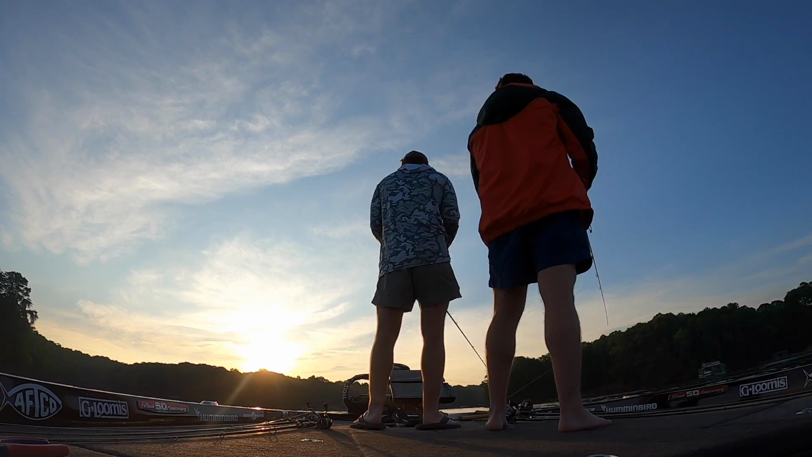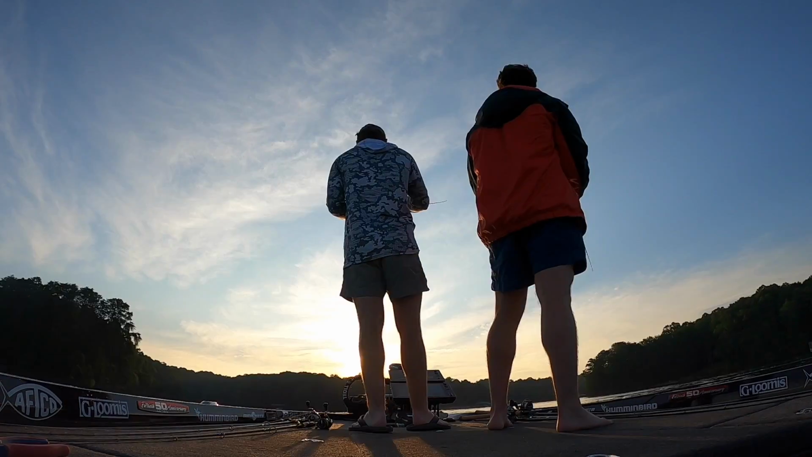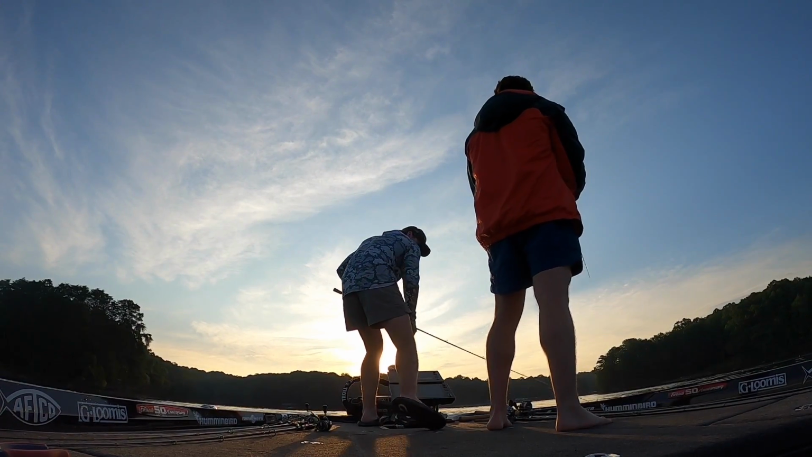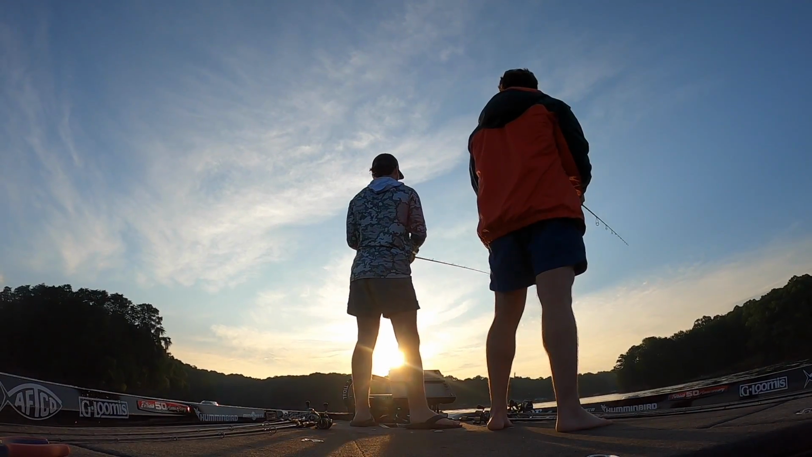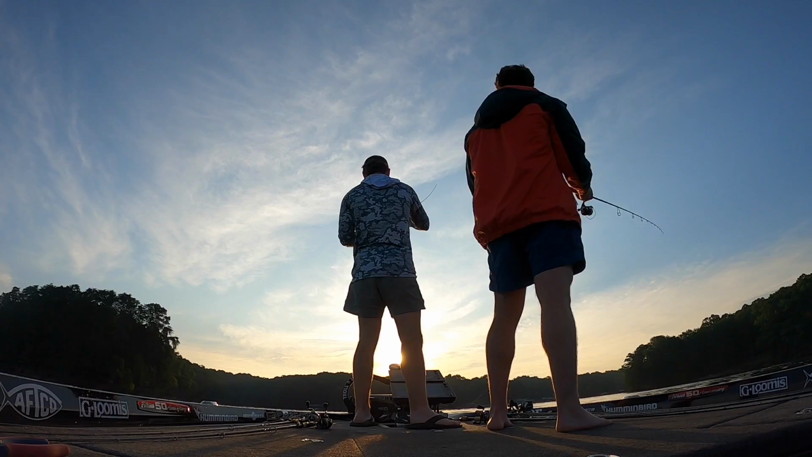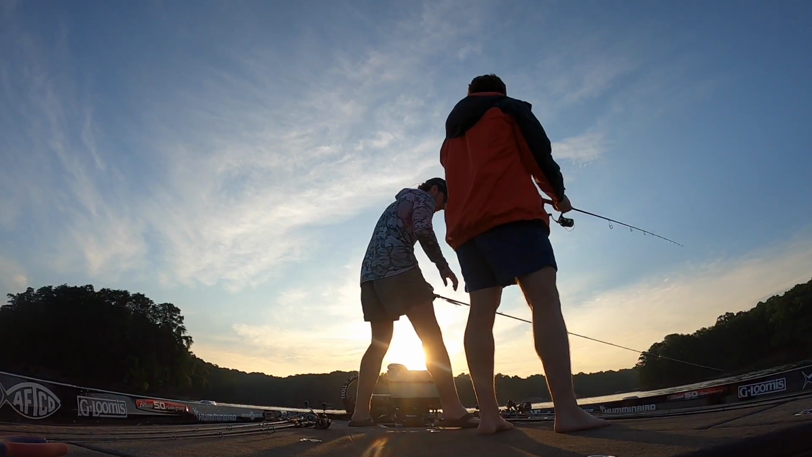Here they come. Look at them. You see them all coming up? Here they come. Come on, eat it. So those actually look like smaller fish, but there is a good school of them. So if I see a good school, I'll throw again at them. But if I don't see a good school coming up, I'll just leave them and move on to the next one. There's no reason to stay there if they're not active.